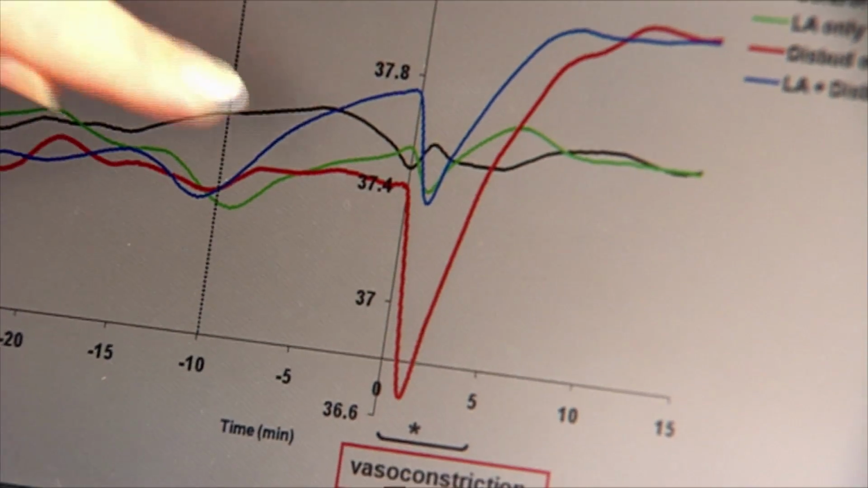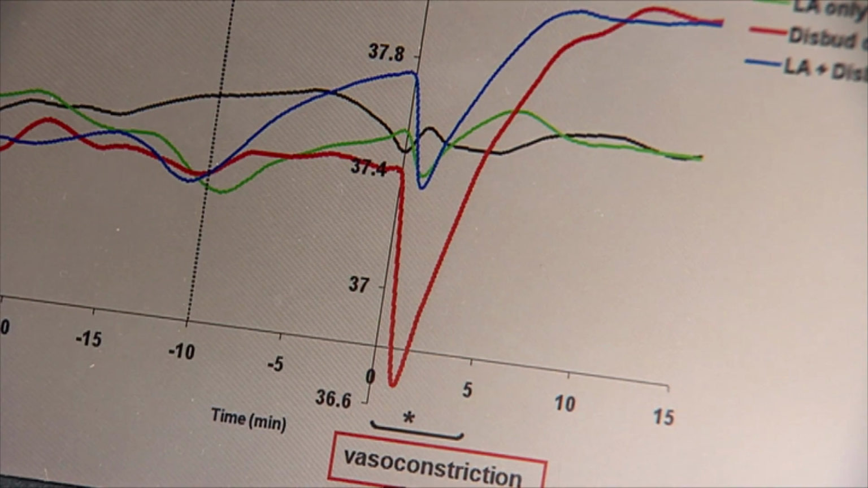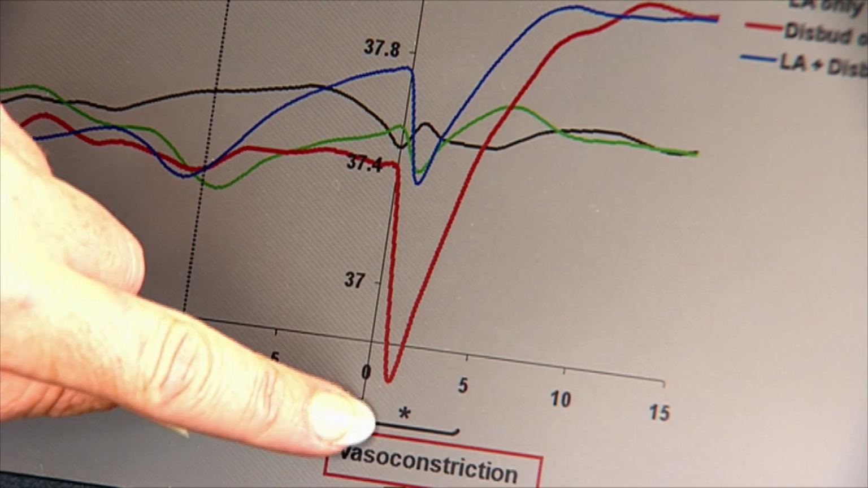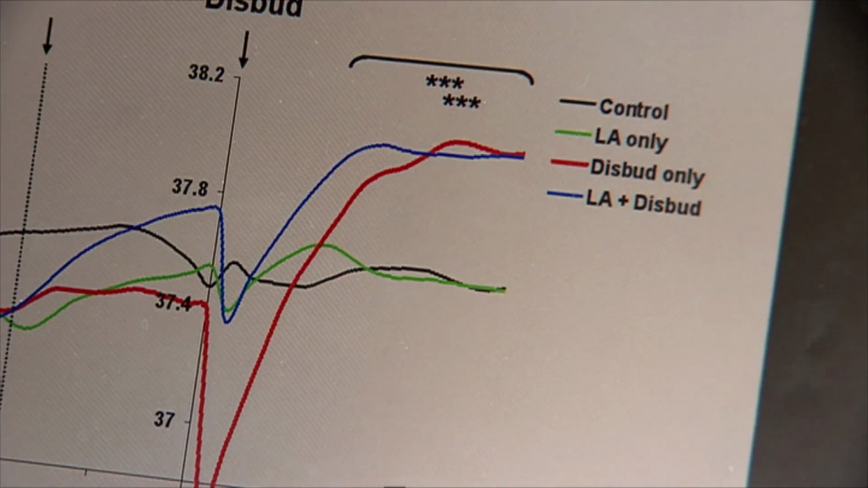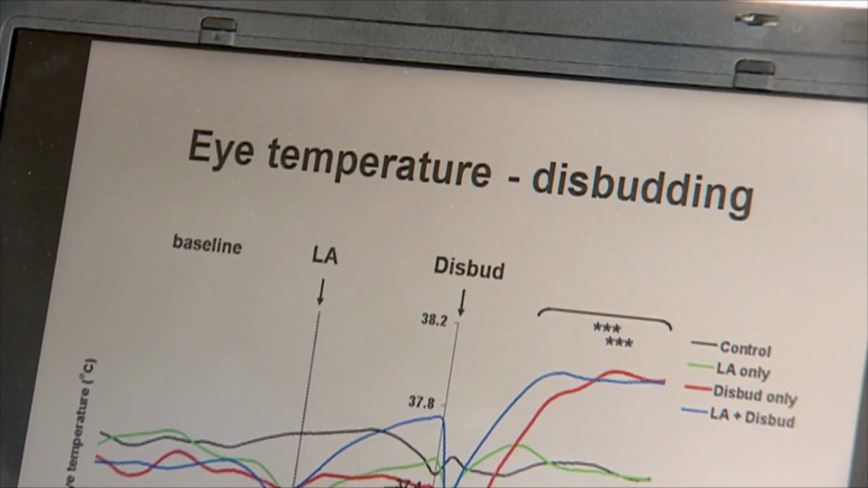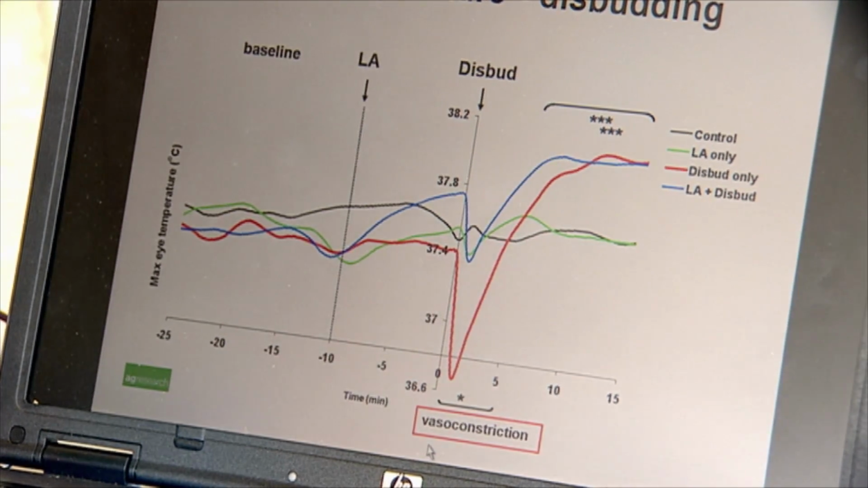The main thing to look at on this graph is you can see this red line are the animals that were disbudded without local anaesthetic, and you can see this really rapid drop in eye temperature here only in those animals. I mean, it's not new research to show that not giving pain relief during these routine procedures is painful. We know that. This is more to say that we can use this technology as a non-invasive way to measure that.